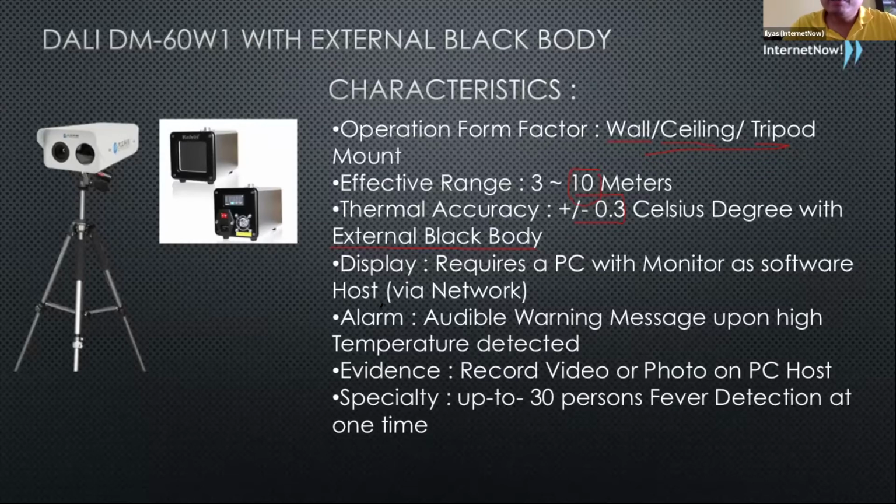The difference between this model and the smaller one just now is that this one is also required to have a PC to operate. Later I will show you the normal setup. You need a PC where you install the software. As before, it has an alarm. If it detects somebody who has a fever, it will alarm, just in case your security guard is not paying attention. It can also record the video and store the photos on the PC automatically.